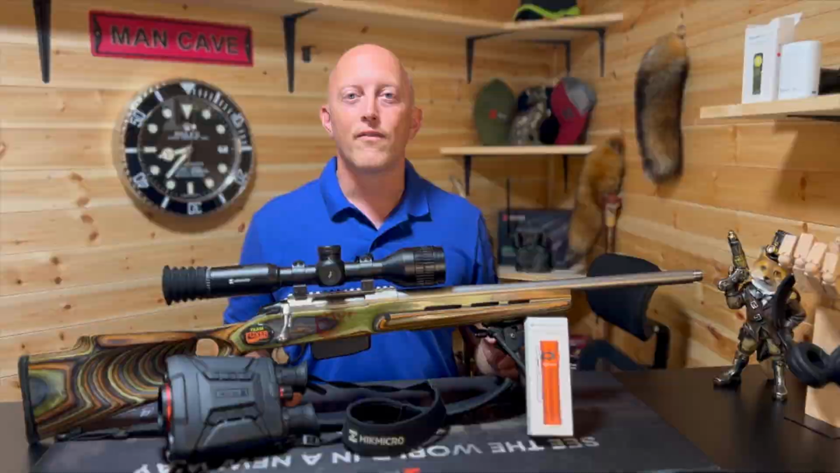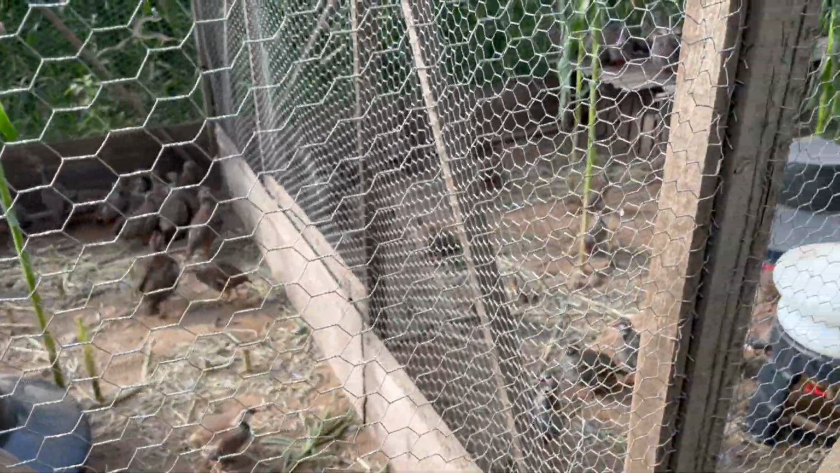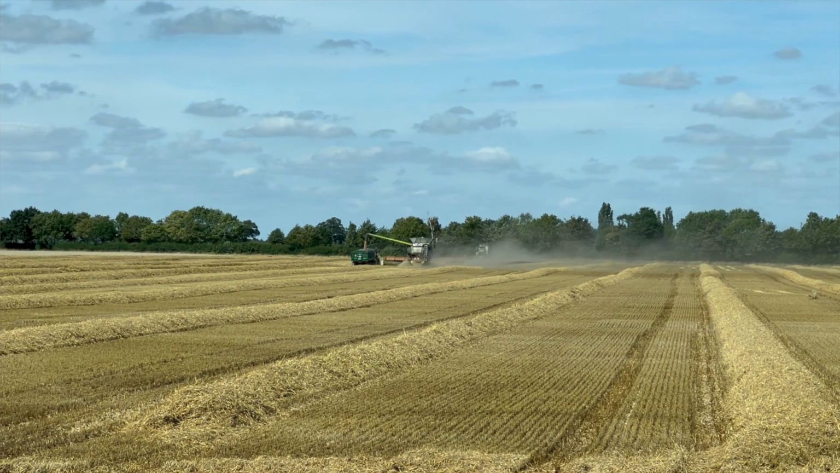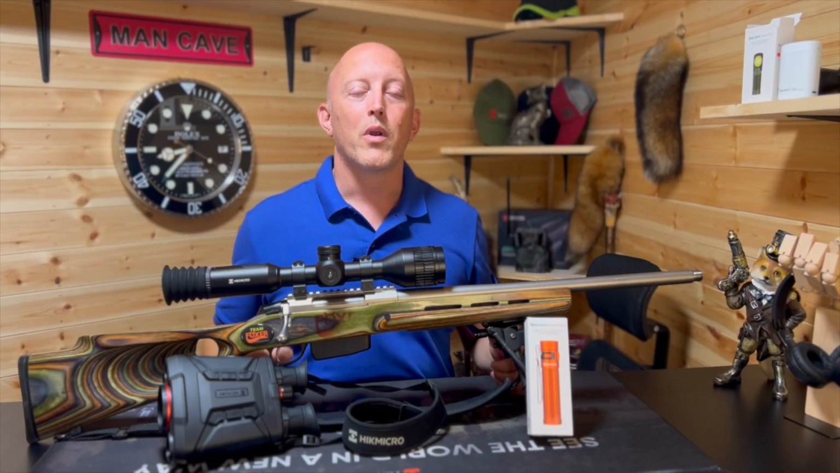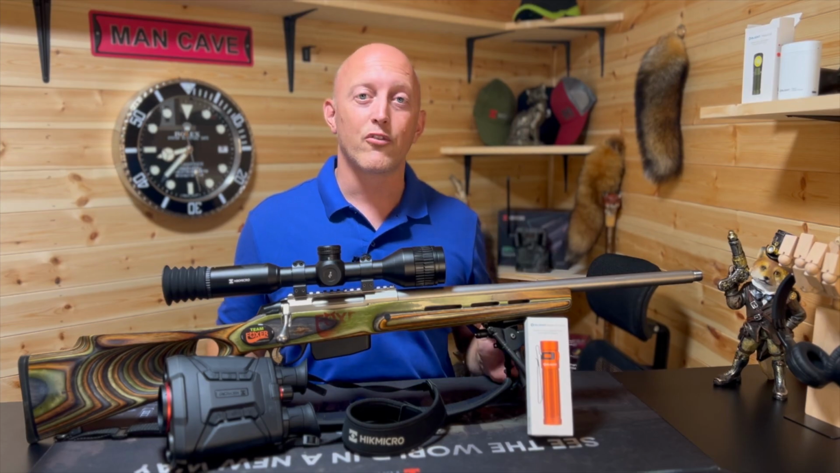It's a great time to get out and get on top of the foxing action. Lots of people, ourselves included, have partridges in the pens and a lot of natural game still on the floor, so it's a really good time to get on top of predator control. Fields have been cut so visibility increases, the nights are drawing in, so using the thermal kit we're able to get out and control the number of foxes we have, and we certainly have run into a few over the last couple of weeks. So tonight you'll see some of that action.